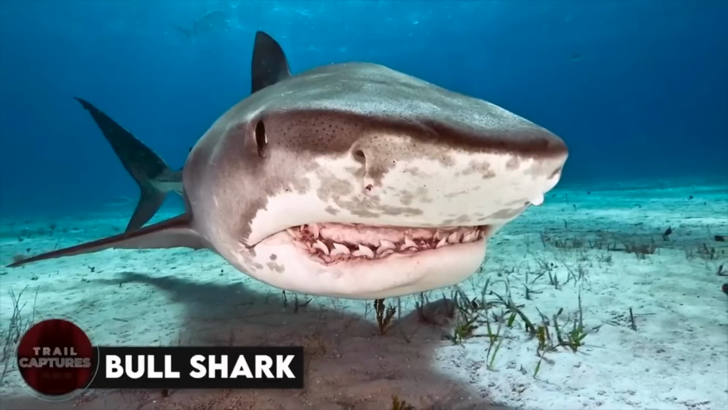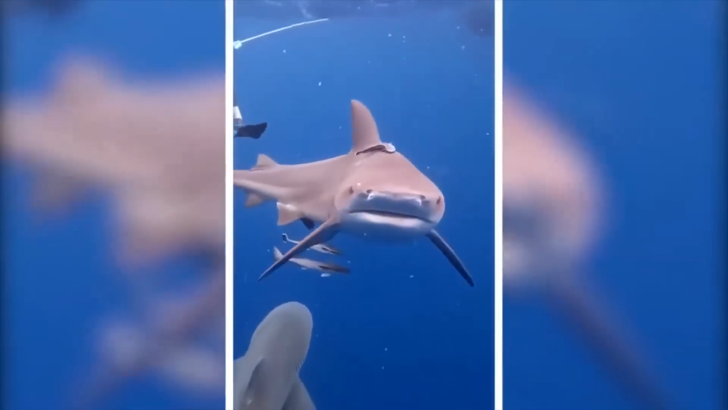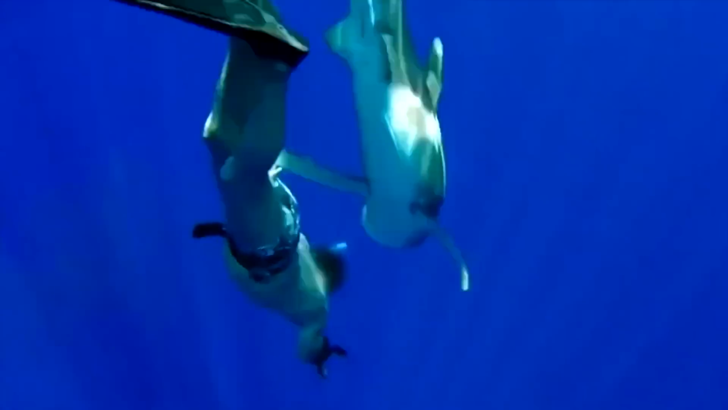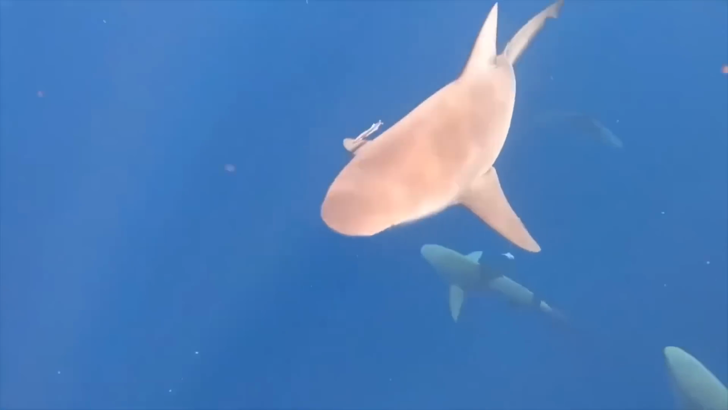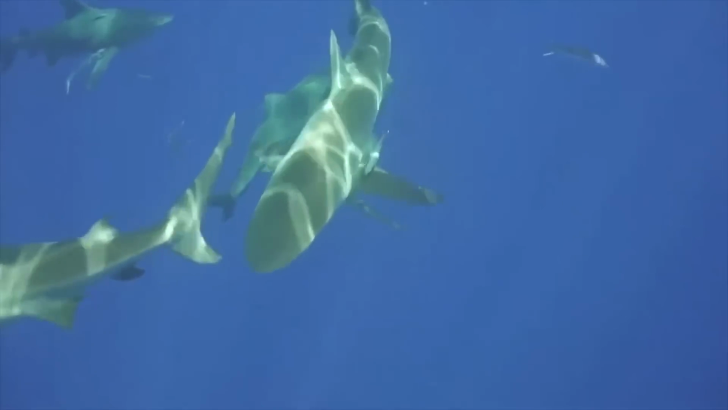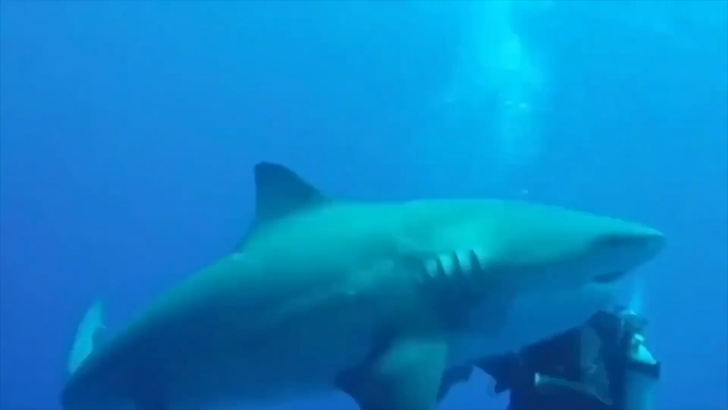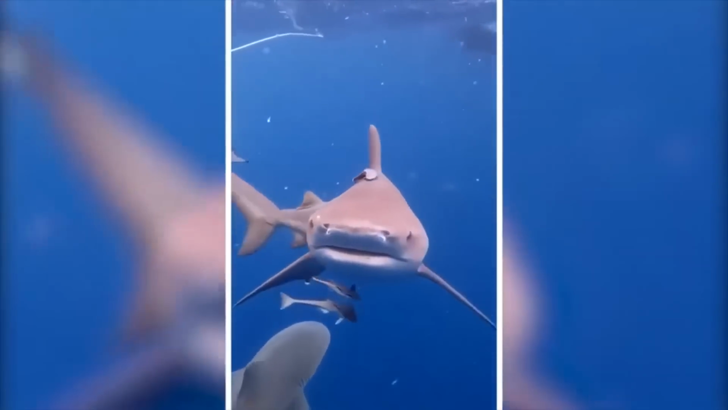Bull shark. Move over, great white, because this creature is the real danger to humans. With its sneaky ways, the bull shark is a master of deception and can strike at any moment. Unlike other sharks, this beast prefers the shallow, freshwater areas where humans like to cool off. It lurks in the shadows, waiting for its next prey to come into view. And when it does, it strikes with a ferocity that is unmatched.